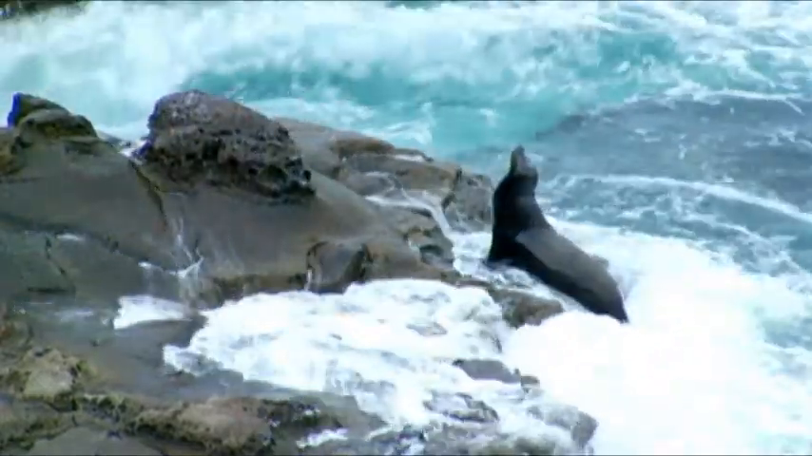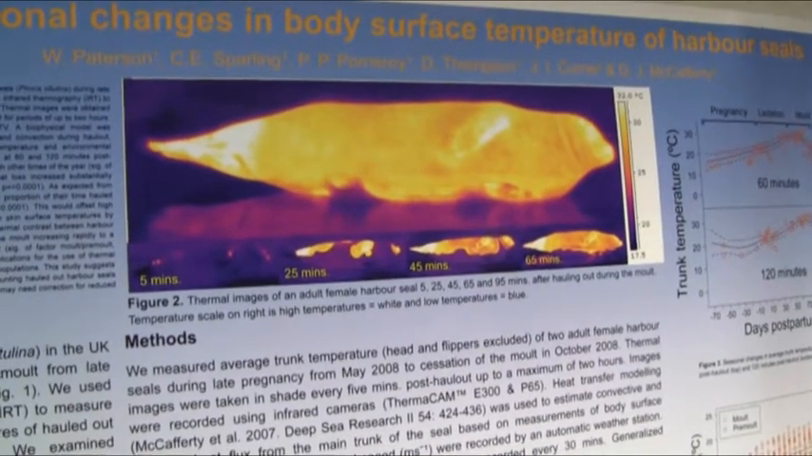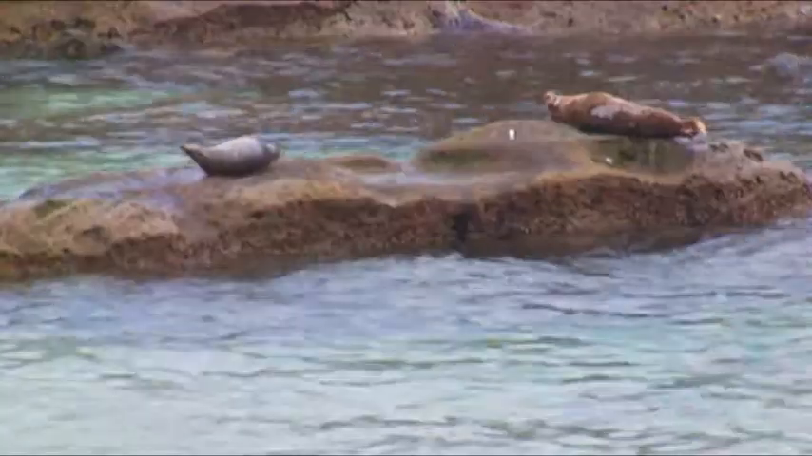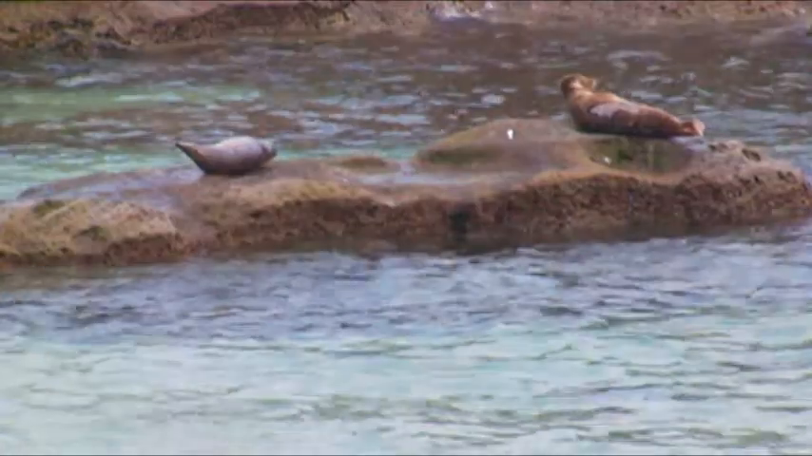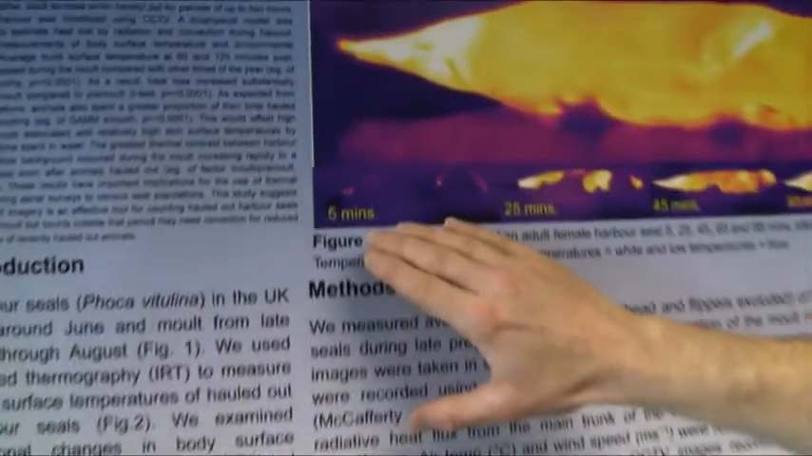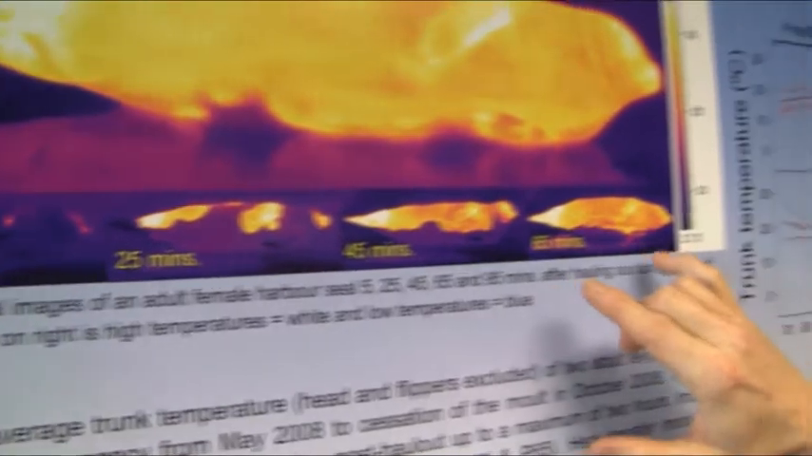of the animals. This is an example of a thermal image that's been taken of a harbour seal as it hauls out ashore. We're interested in this because this is an animal which is molting, and they come ashore to molt, to renew the hair each year. And what they need to do is to bring their skin temperature up to much warmer temperatures, to higher temperatures. So we can see the image here of the animal as it hauls out from 5 minutes through to 25 minutes, right up to 65 minutes.